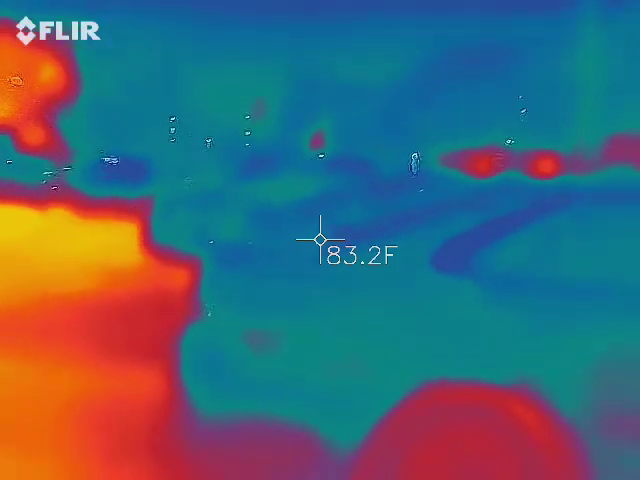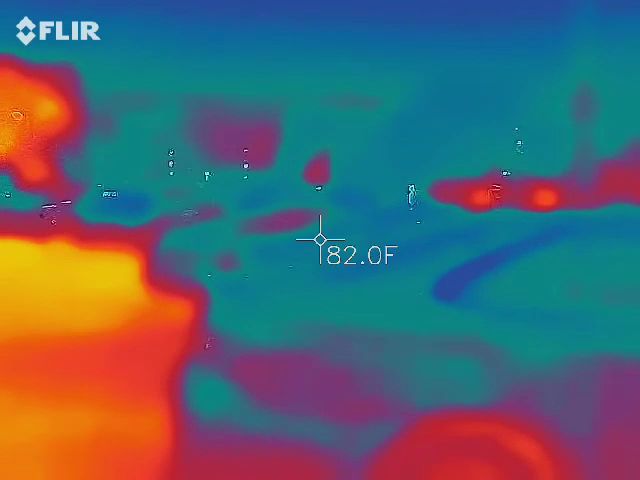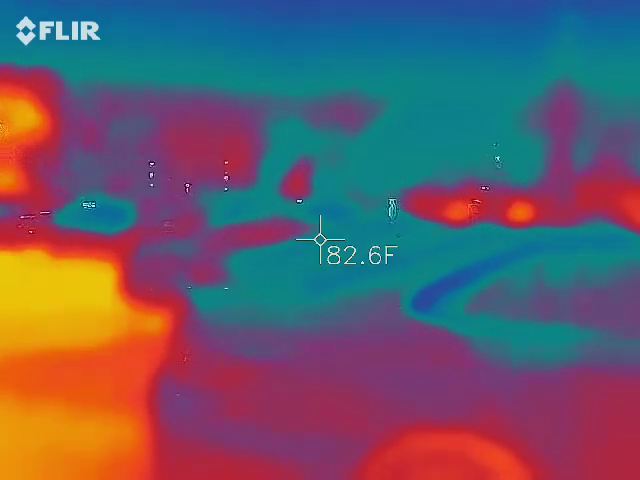See that right there? Is that something? I think it's parking moving. Is that something? I'll see them all the time.